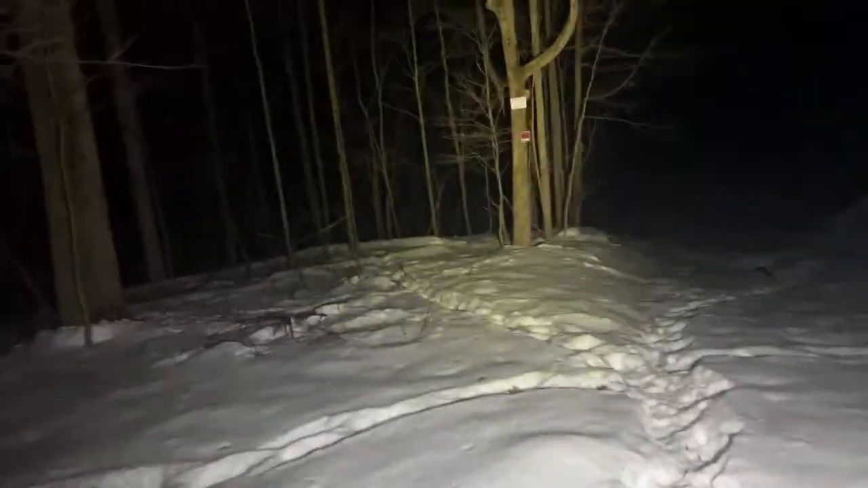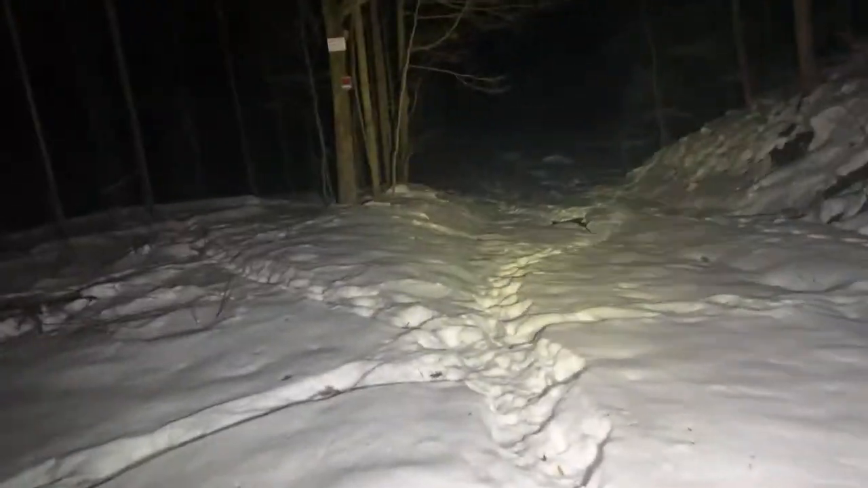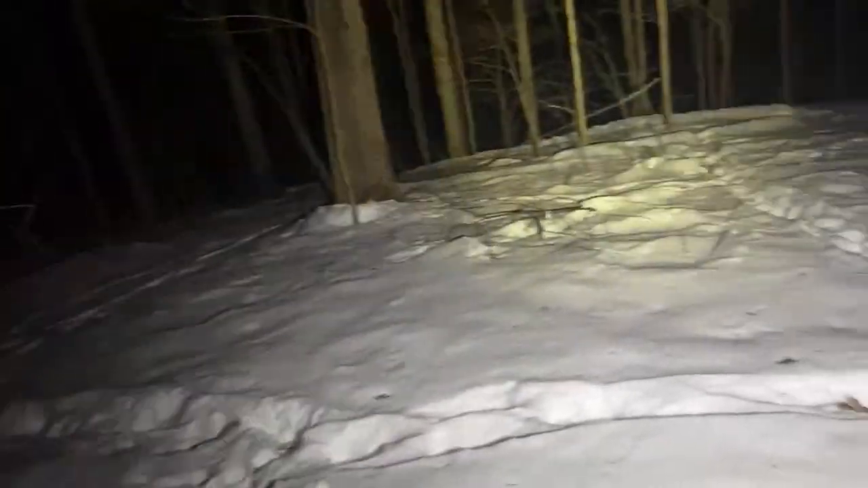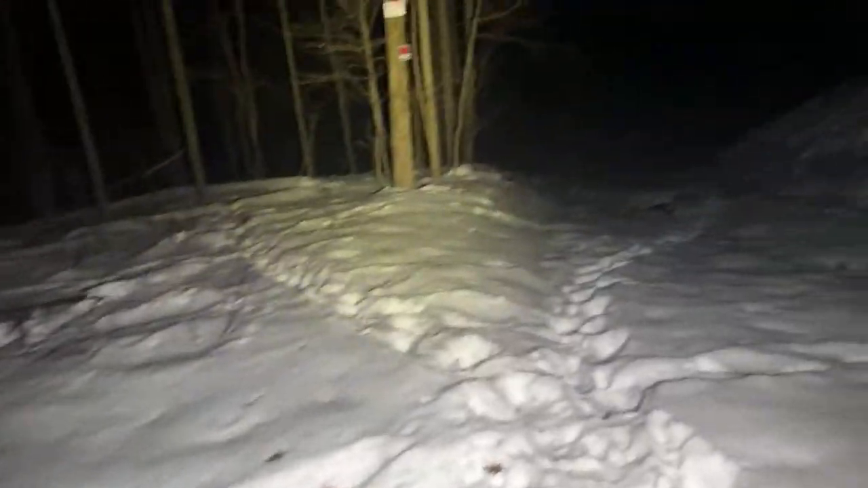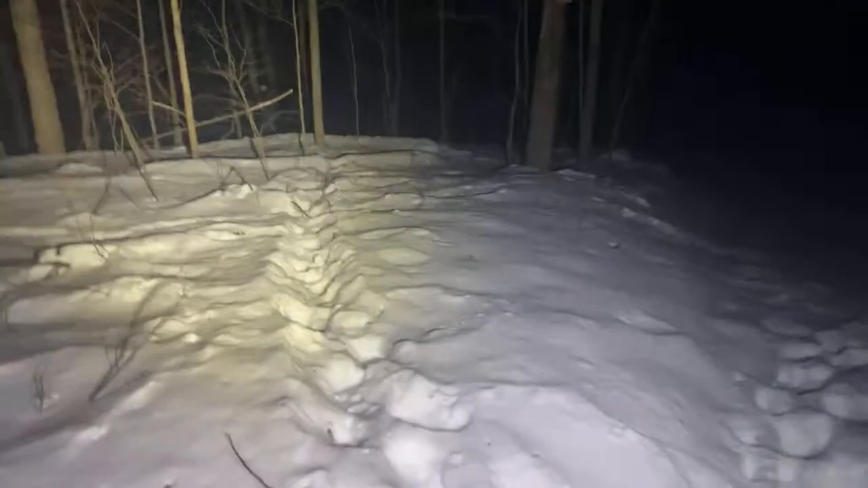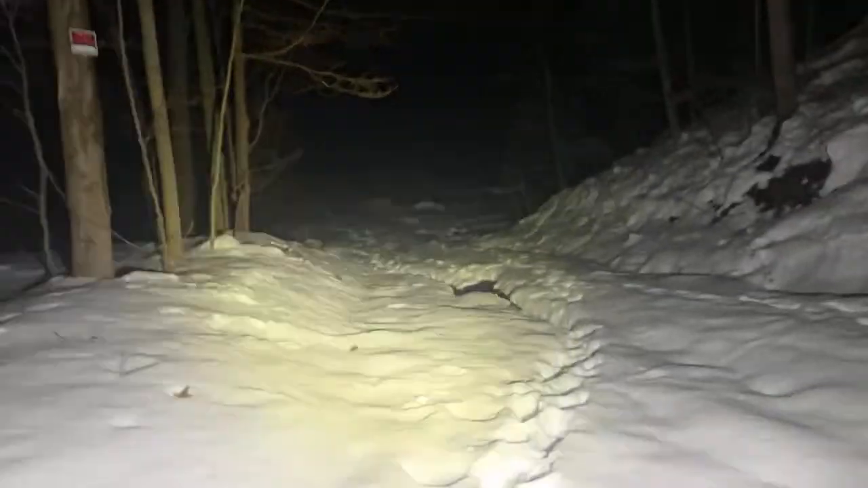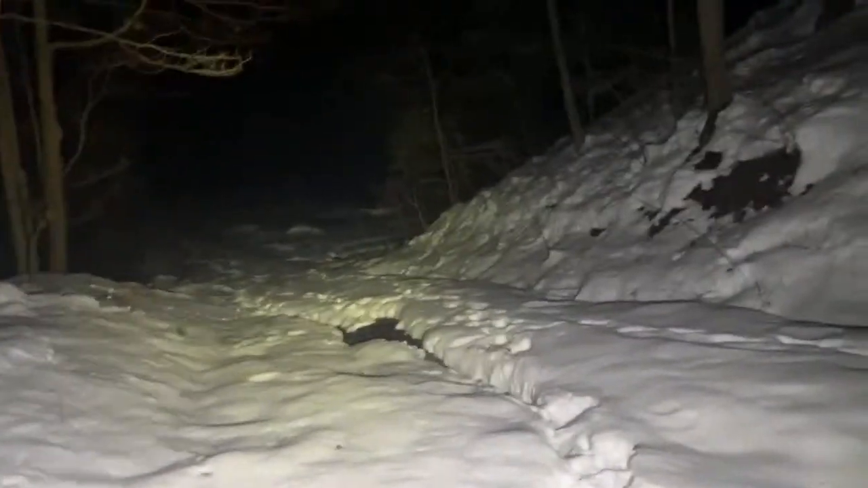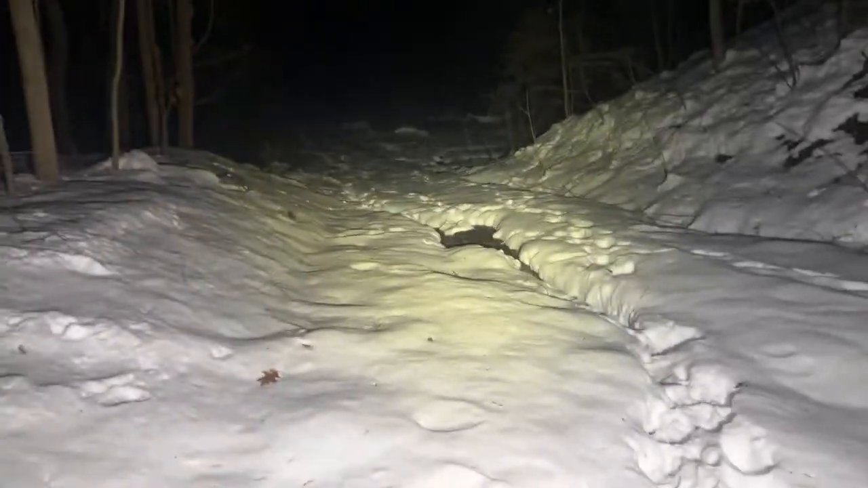I don't know why, because I was down here when the vegetation was up and you couldn't see more than 3 feet into the woods. I don't know why this is way, way creepier to me. I can see pretty clear through here. It is dead quiet down here.